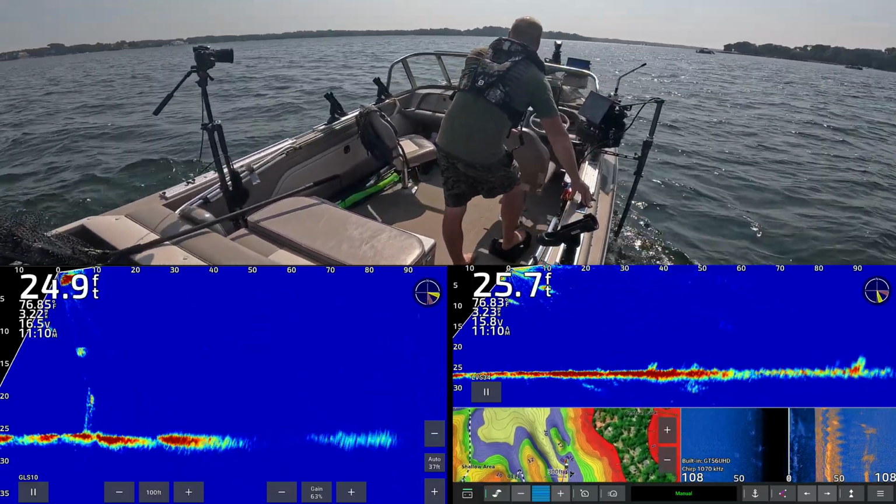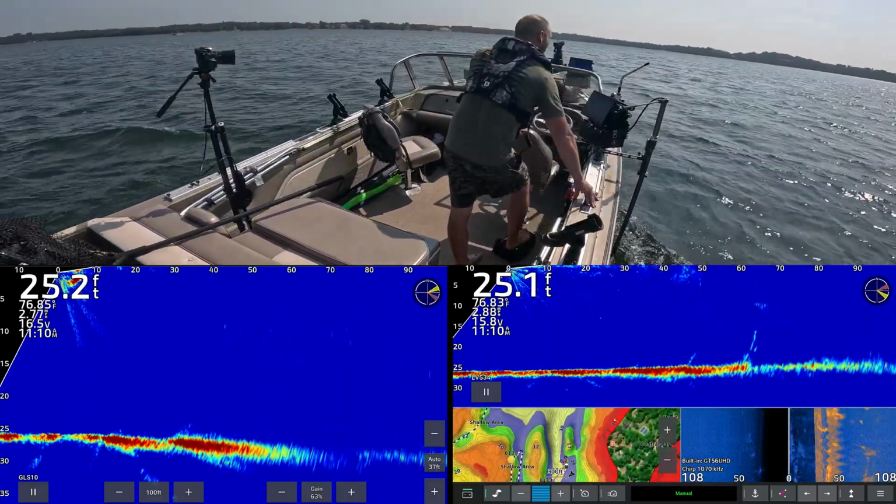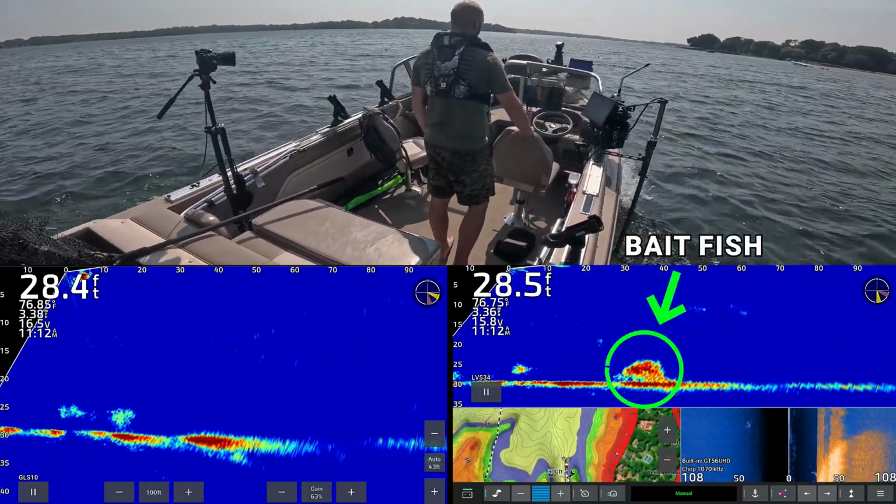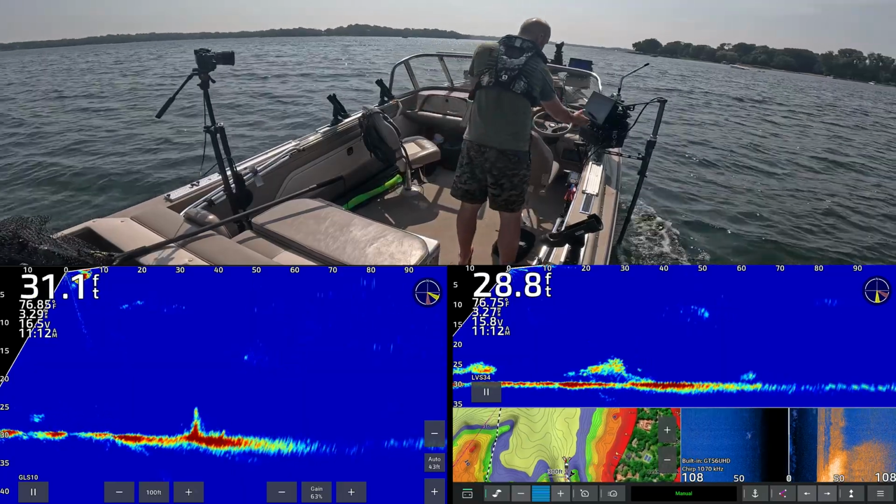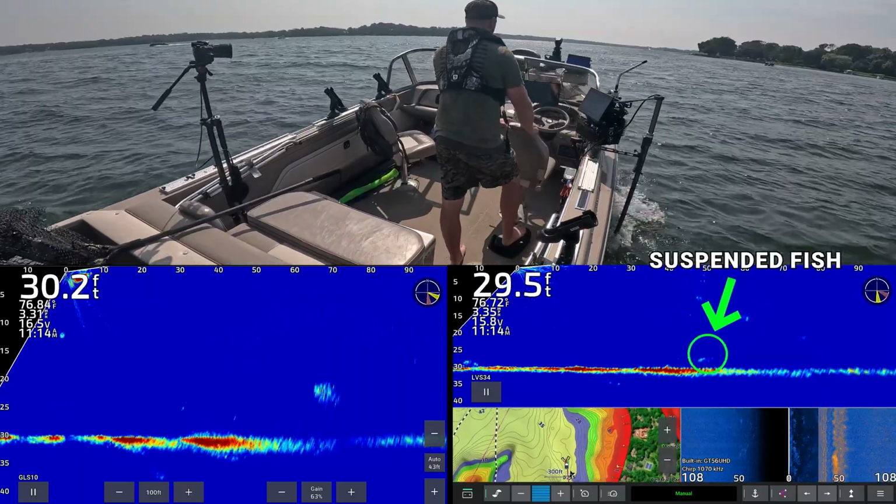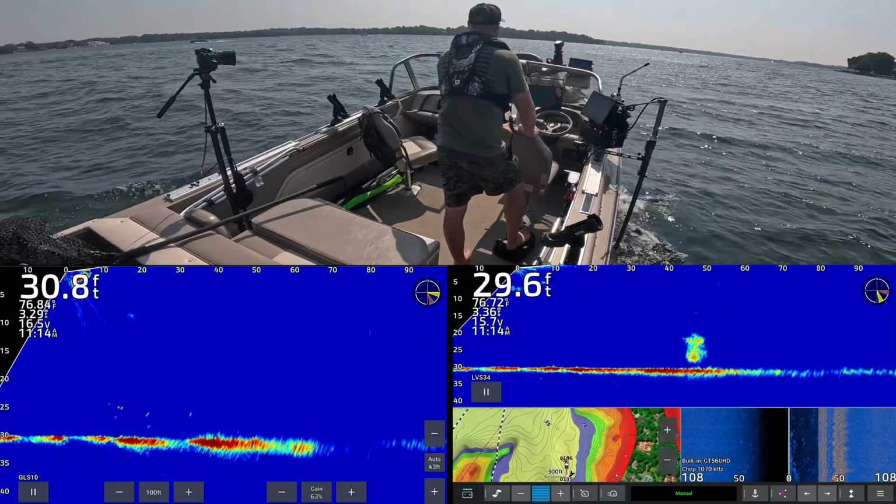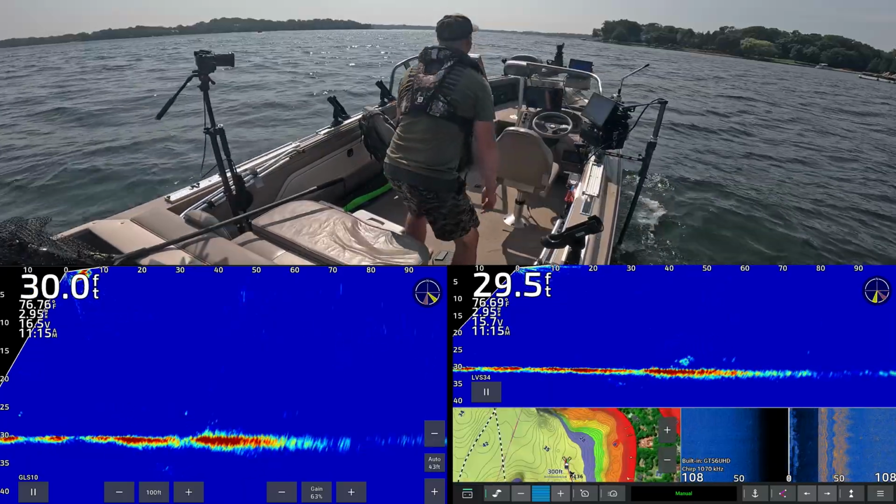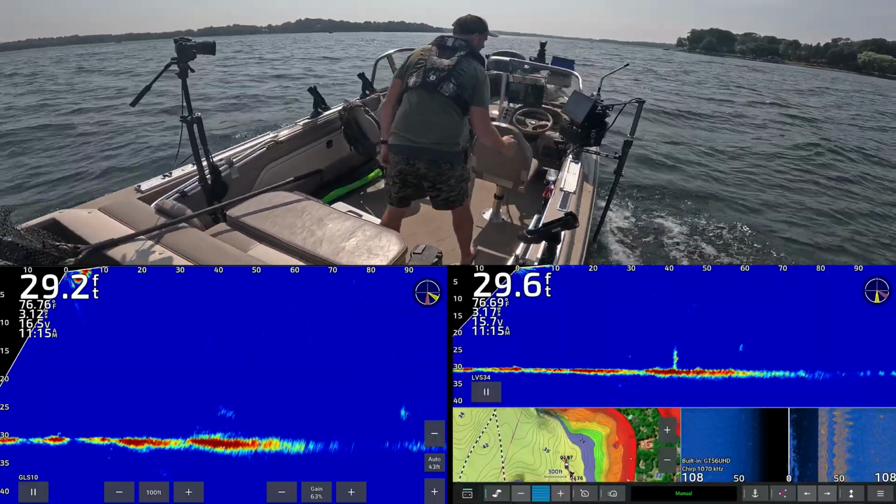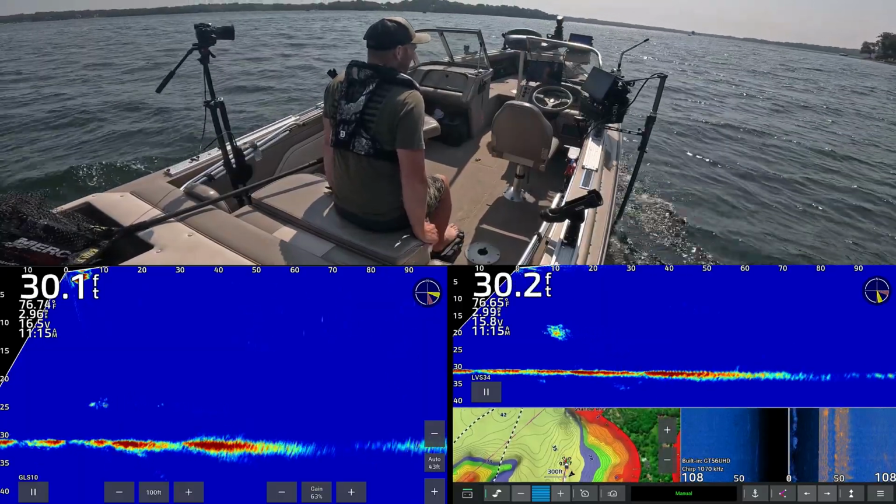But we're not on much of a weed edge, which is the only thing that's a little tricky. Some bait here. Some bait we're going over. There's a fish down below us. Bunch of bait in here. Let's mark this guy. Lots of bait schools today, as you can see on the Livescope.